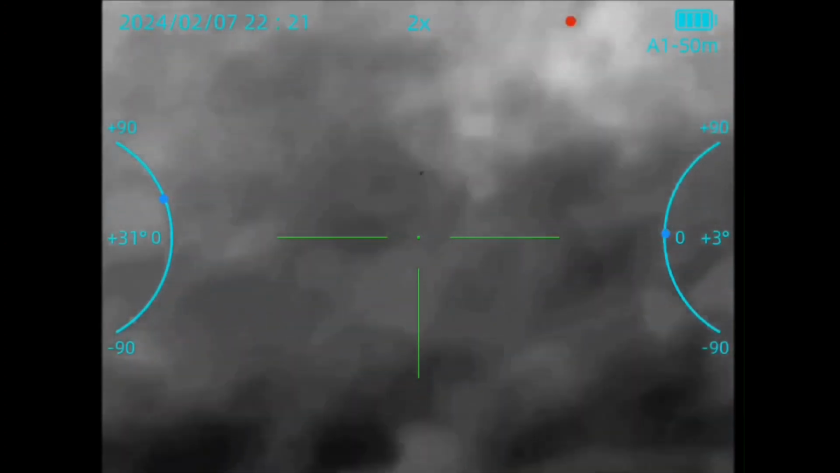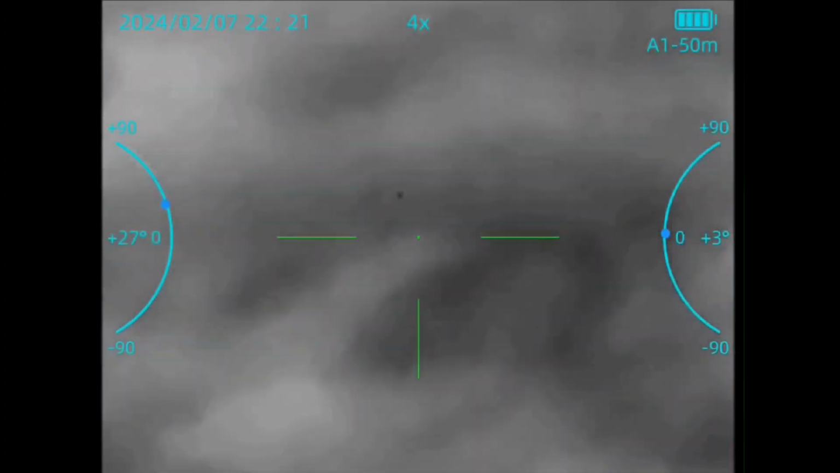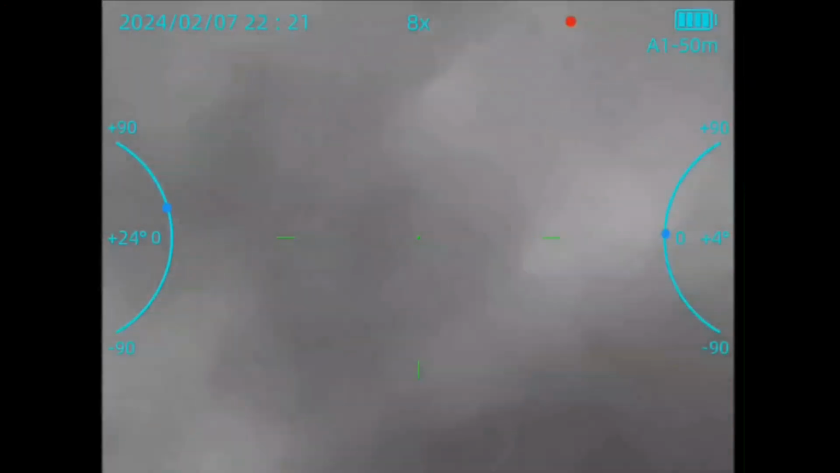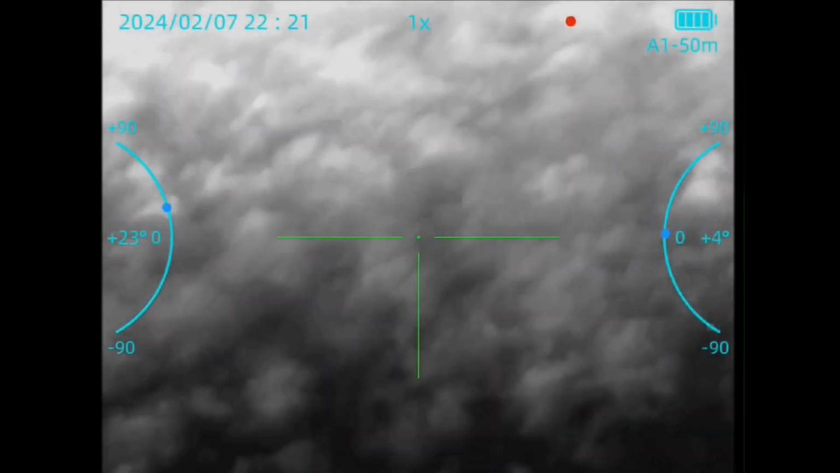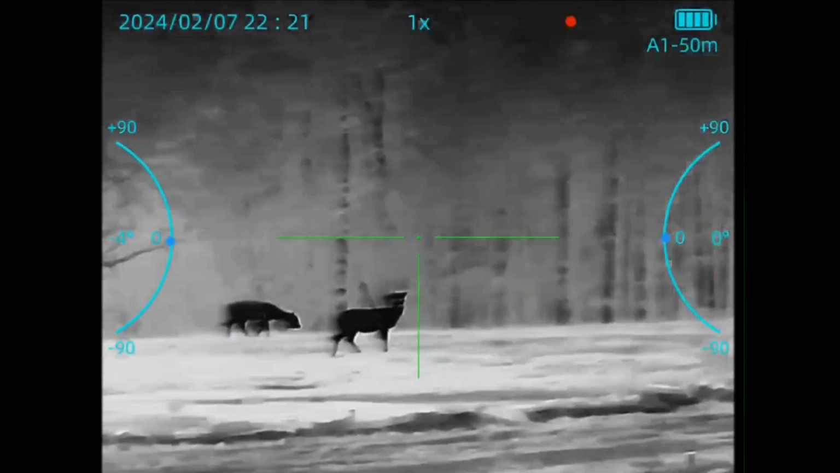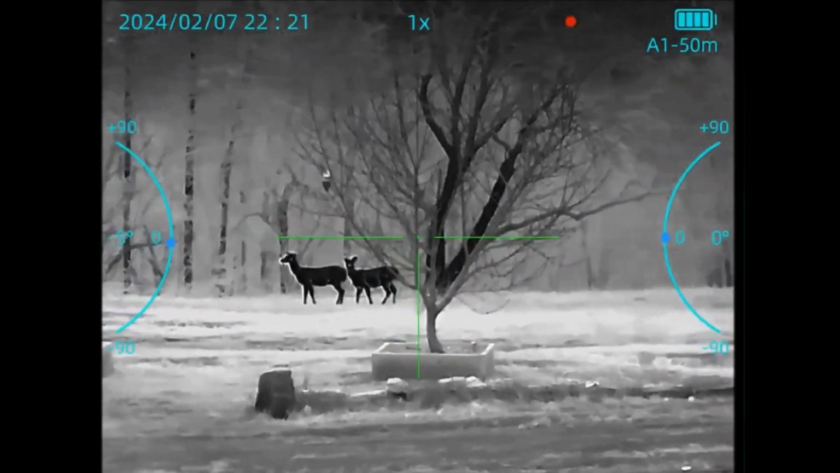And I'm going to show this clip again. So we're going to check this thing out again. But look at this thing. And it disappeared into the cloud. So that's where I lost track of it. And I was checking out some deer as well. But you can see that the scope is focused.